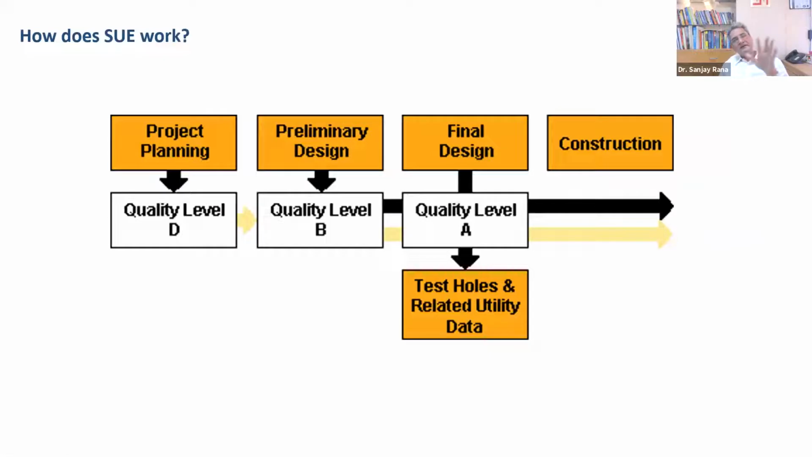Okay. Now, how does it work? SUE does not follow any set pattern.